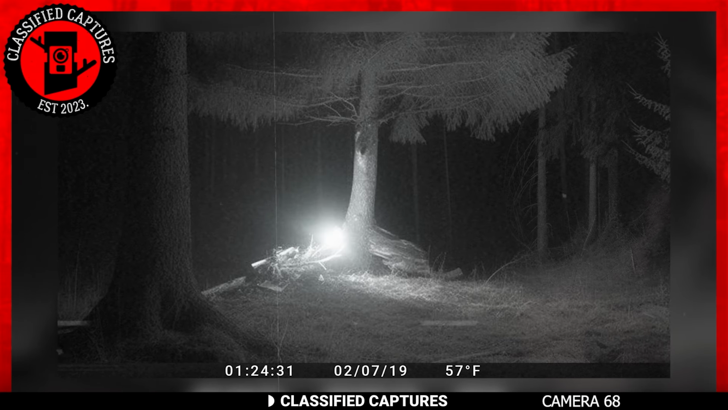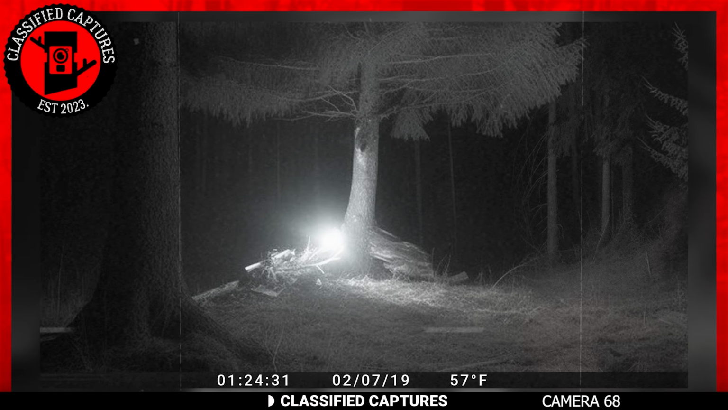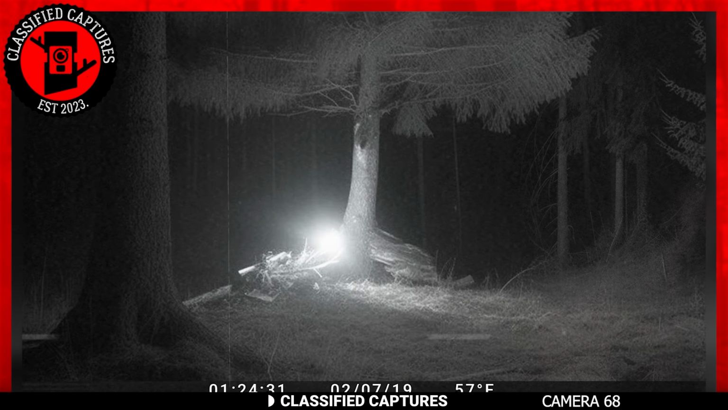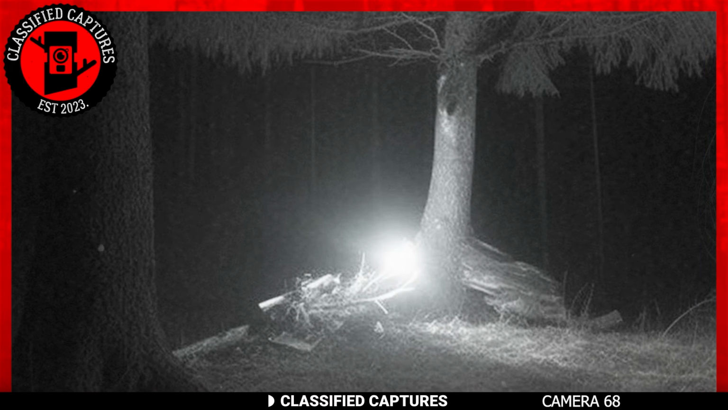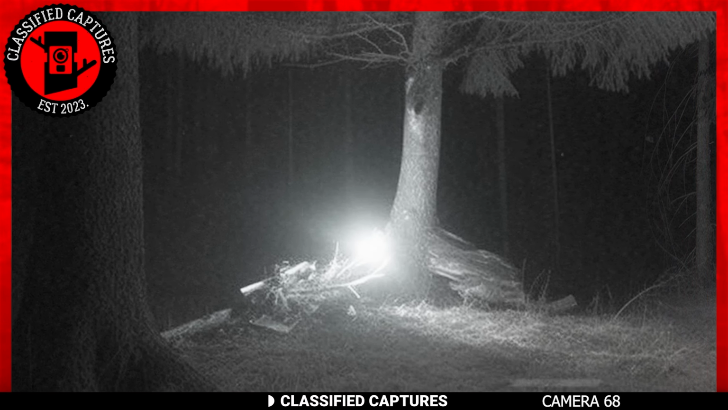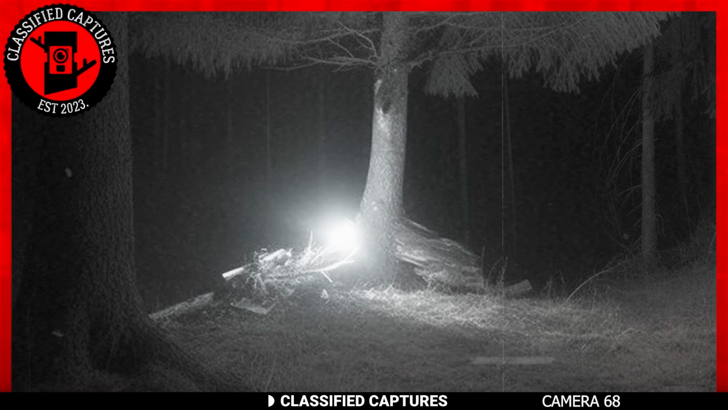Next, we have another beautiful yet mysterious picture right here. As you can see, it's an image of the forest in the dead of night with a glowing orb sitting on the root of a tree. Although glowing orbs represent all things supernatural, when I hear glowing orb and see beautiful images like these, I like to think of angels and maybe what heaven might be like if it's real.